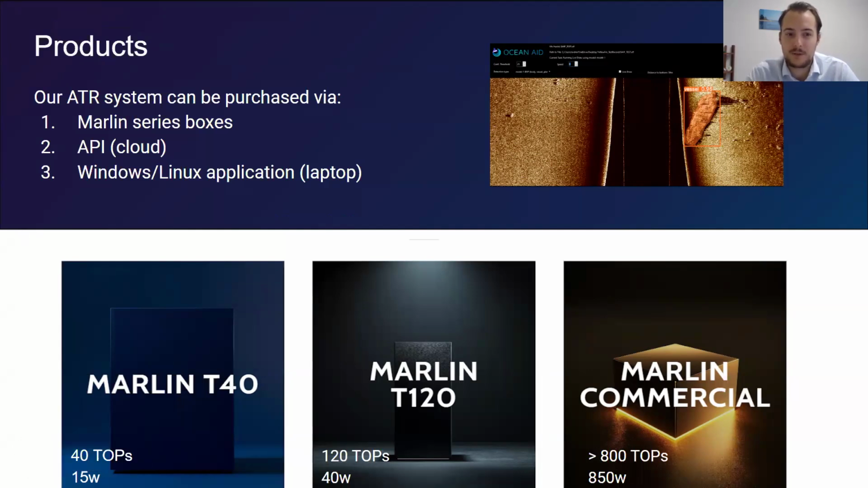The main one is we want to provide that real-time detection on the vessel. And to do that, you actually have to have the processing capabilities and the hardware to do that. So we've been prototyping and designing what we call our Marlin series boxes, which have different chips and power levels, but they're based off NVIDIA's Jetson Orin and latest chips to provide different trillions of operations per second.